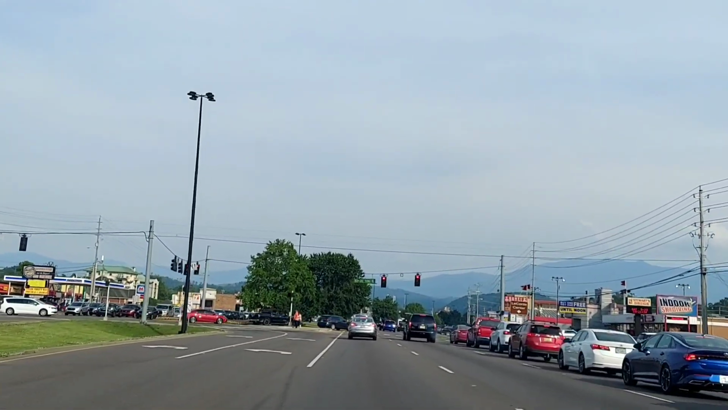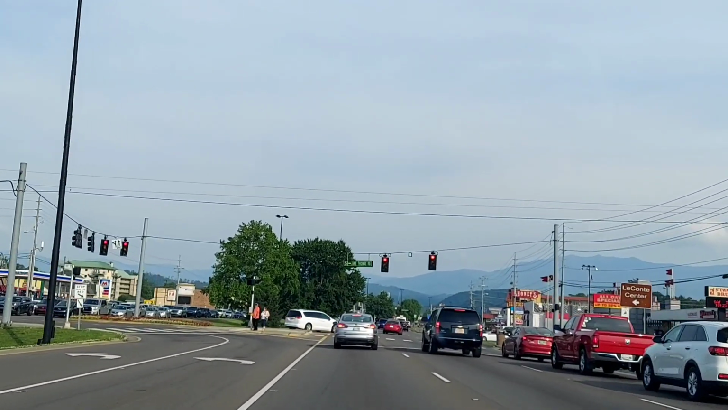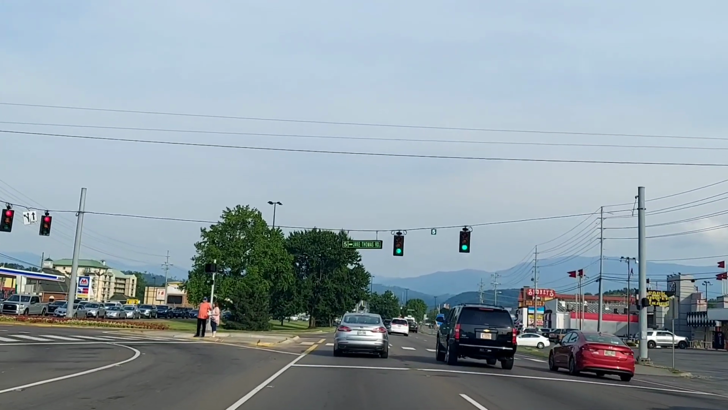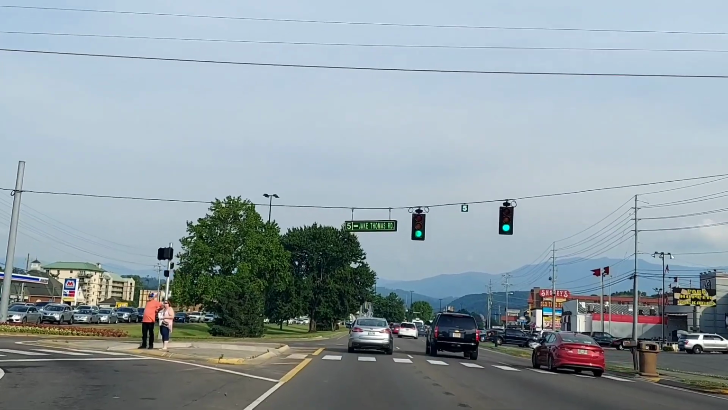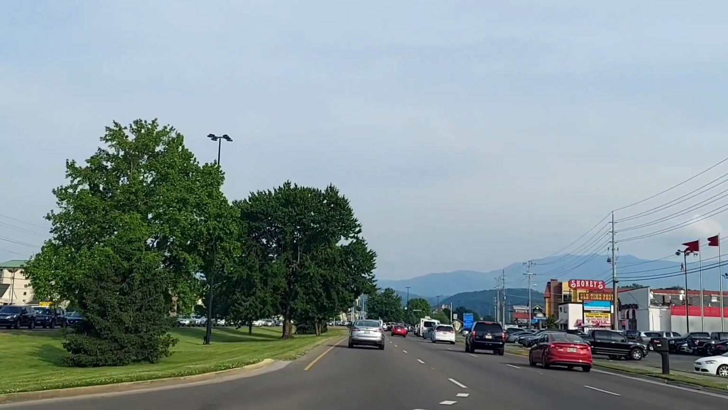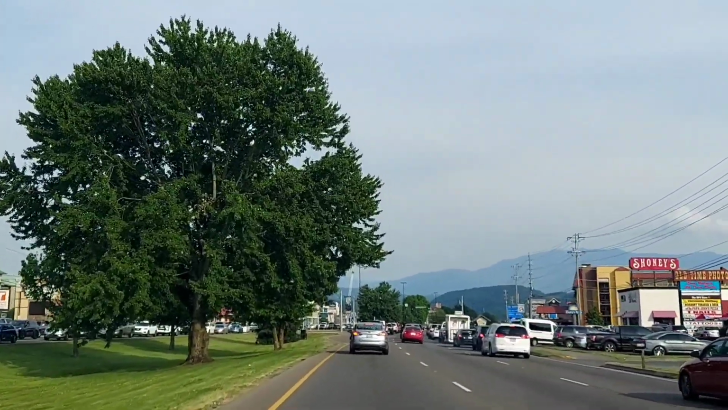Not as high as Colorado or some of the other places, or Wyoming. But still, very pretty, very, very pretty. Once you get up in the mountains, you don't see it, really. It's one of those illusions, you know. It's there, but the closer you get, you never see it. It's kind of like the lottery. You know it's there, but you never get it.